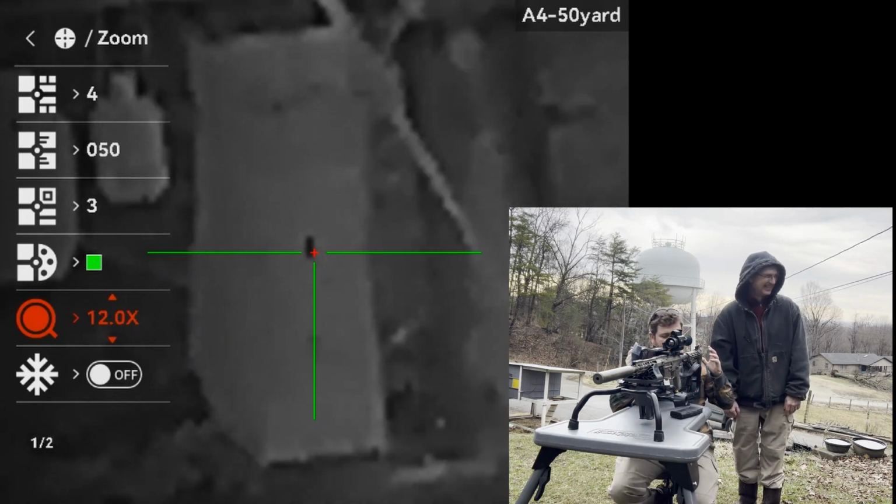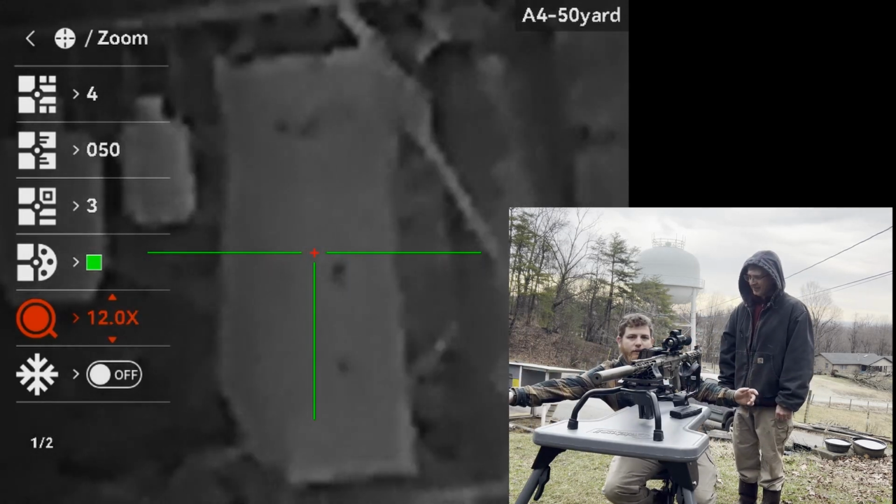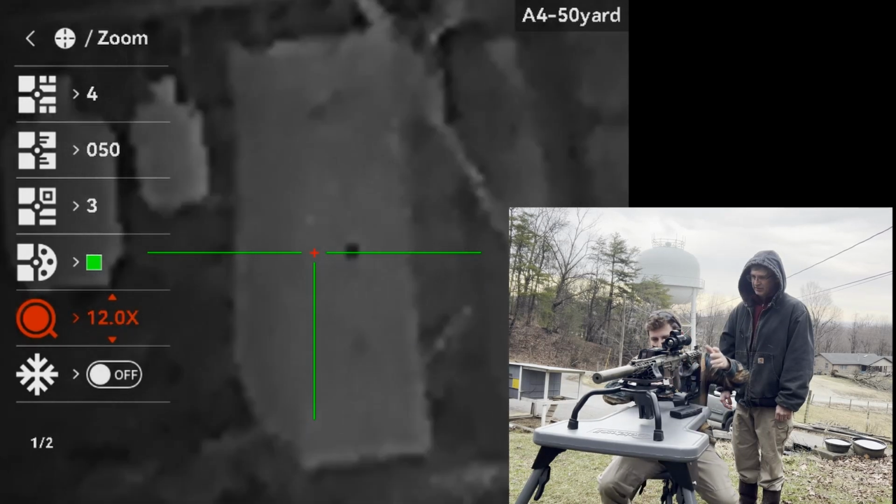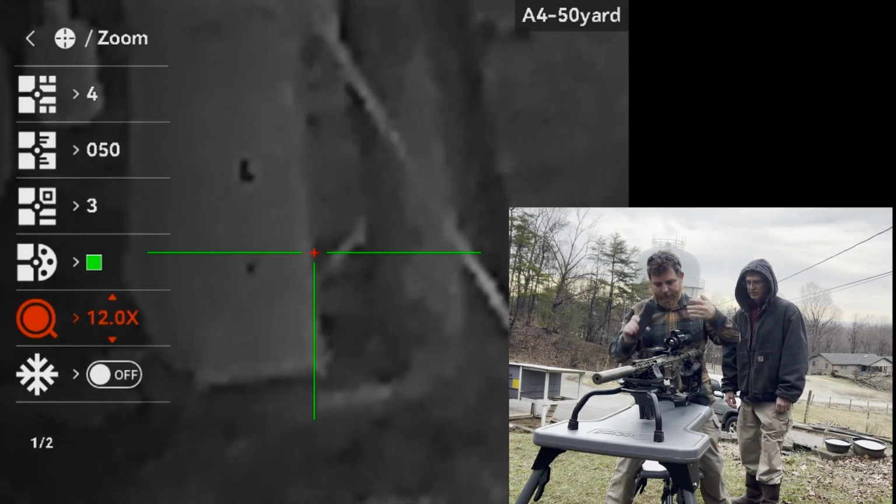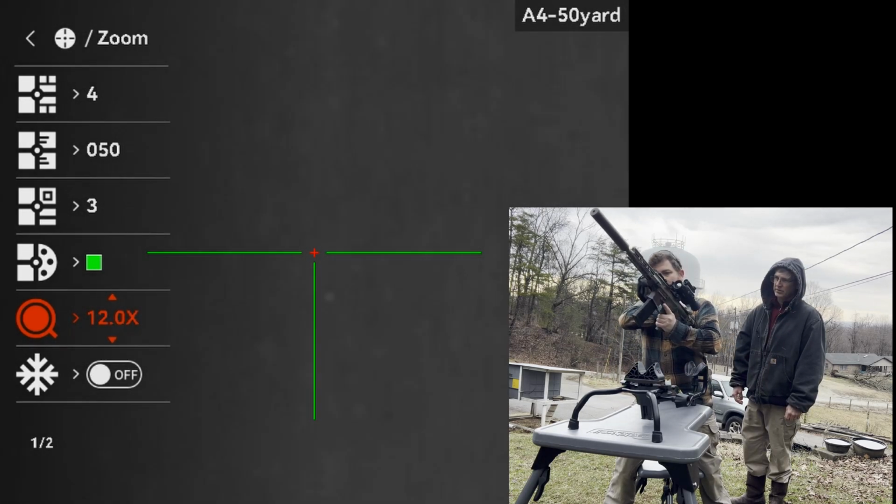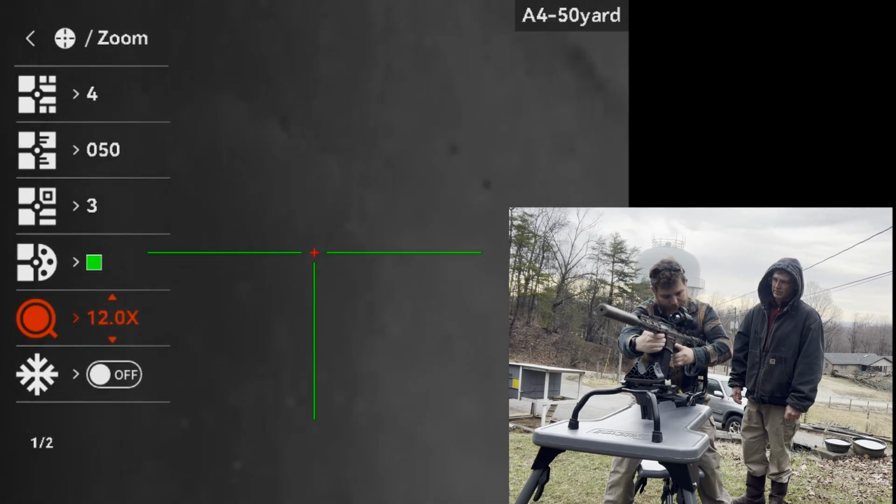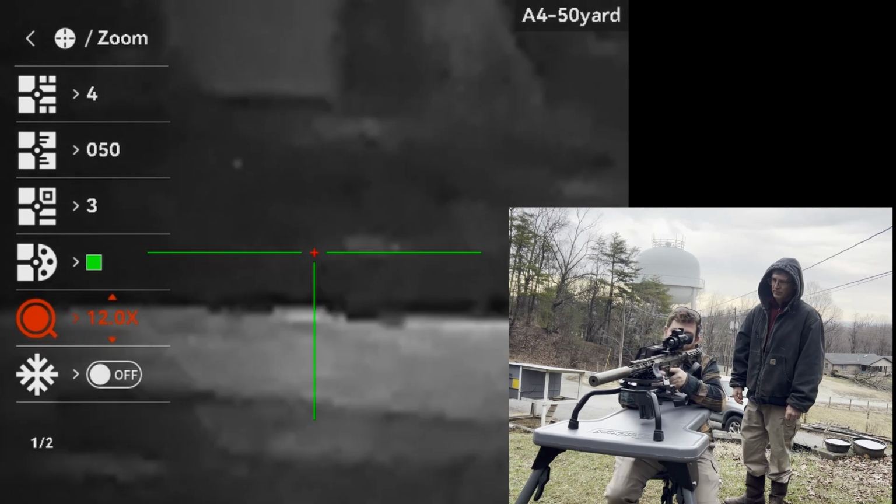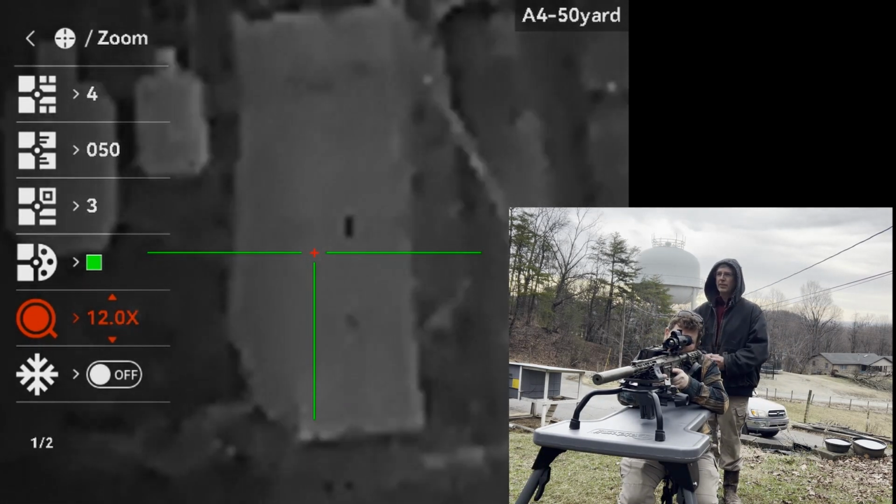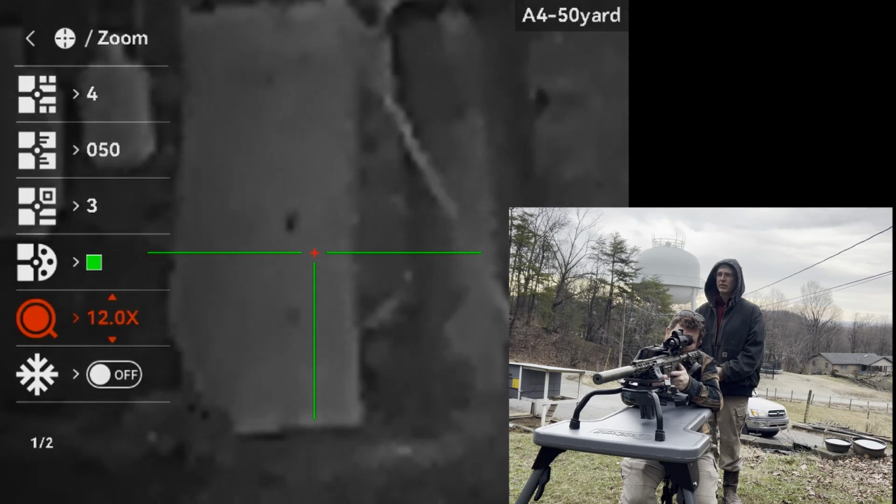Now, typically I wouldn't sight off of a bench rest. I would always sight off of just holding it. But I want to get this thing as close as I can with the bench rest. It just makes it easier to do this. And we should be able to do this with 2 shots. Let's go. Weapon is charged. You shooting at the top aluminum foil? Sure am.